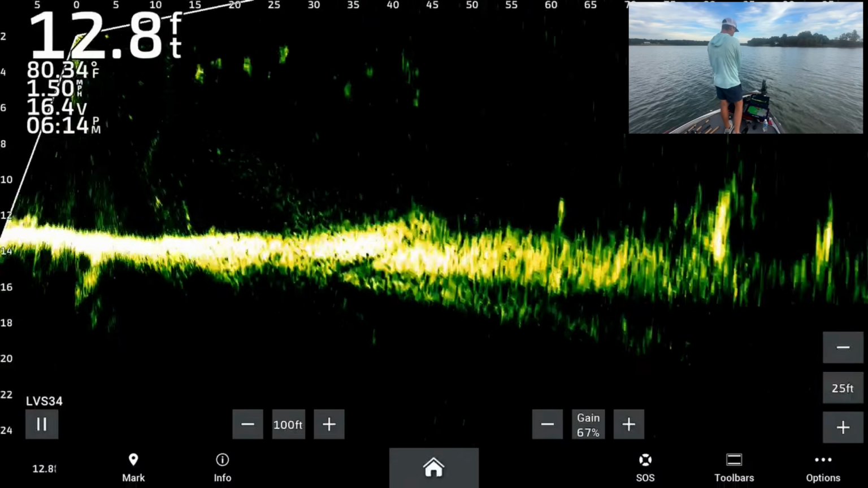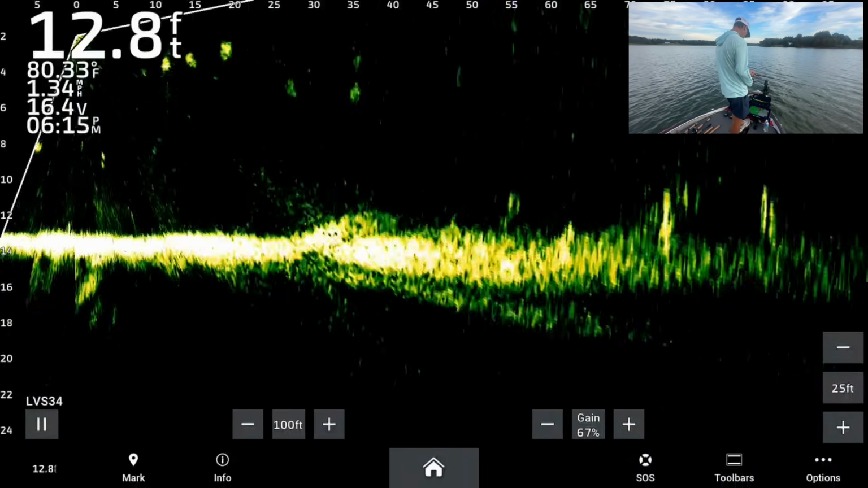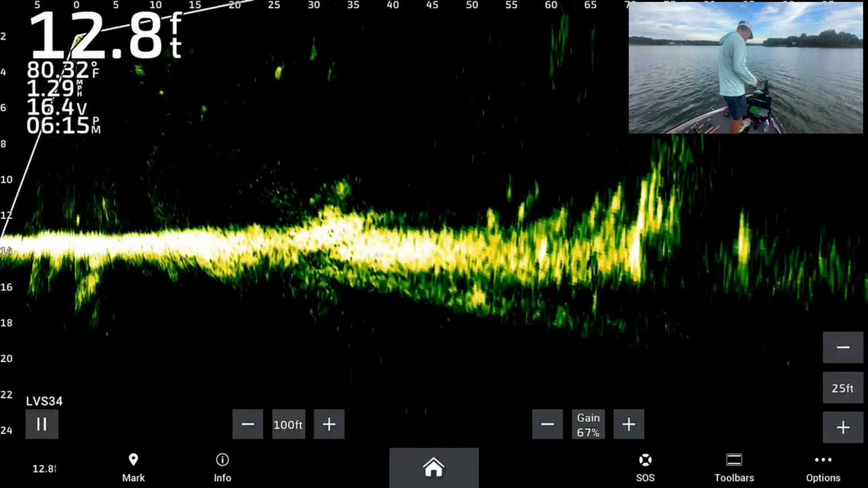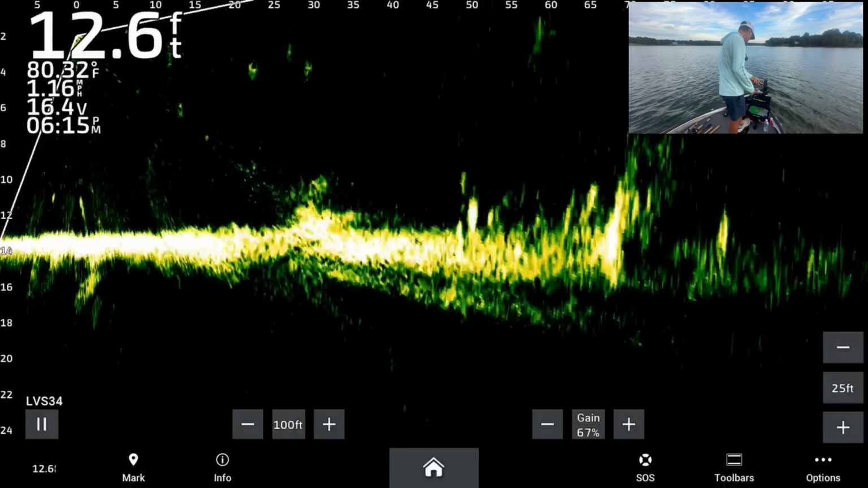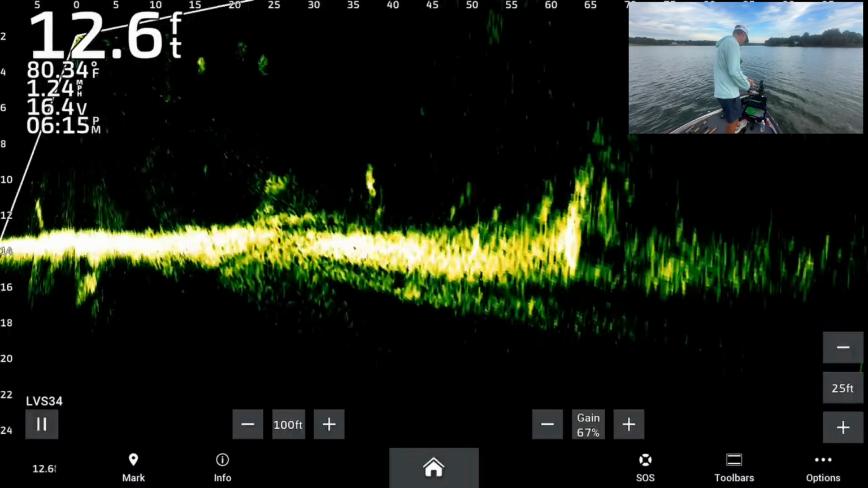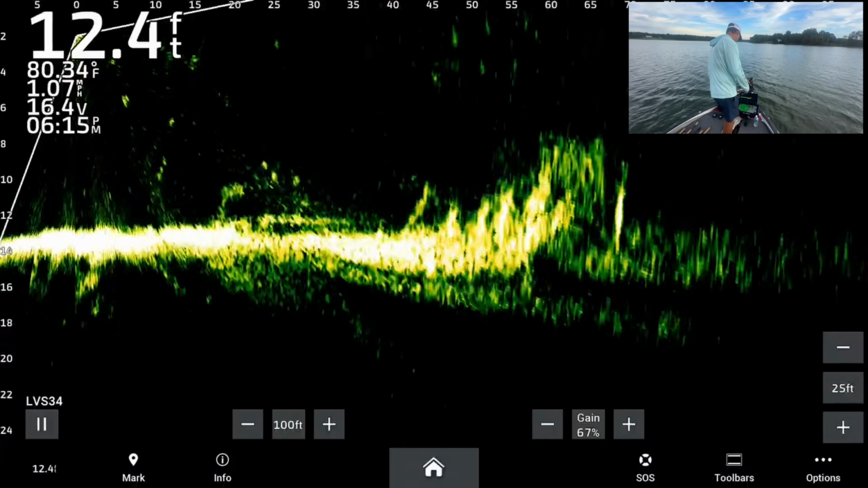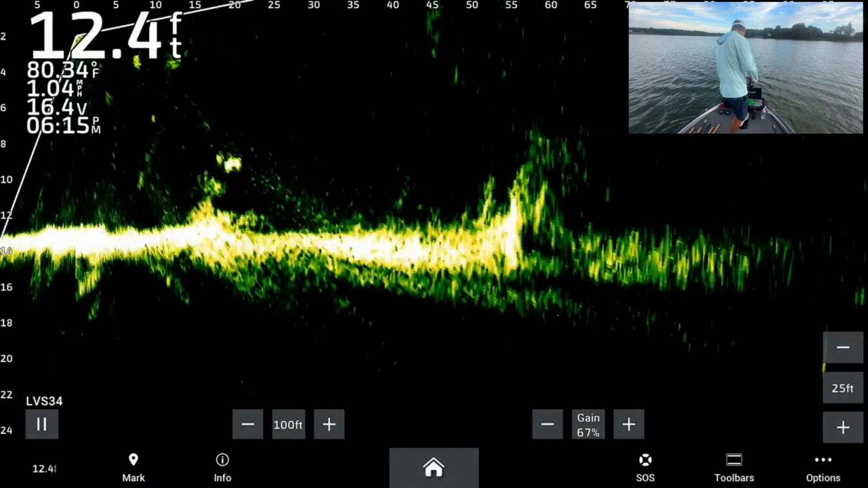Probably old Mr. Whiskers, but we're about to find out. Oh my goodness. Definitely not Mr. Whiskers. Please eat that. Please eat it. Oh, he tilted up on it.